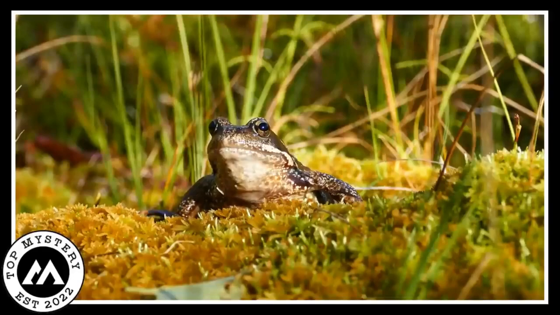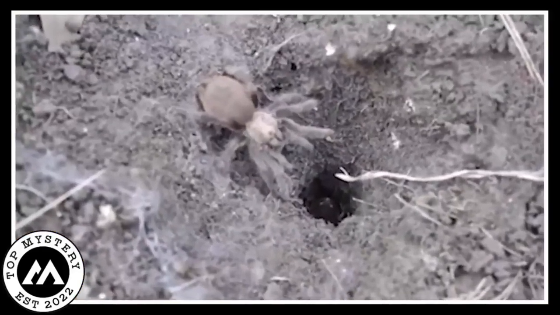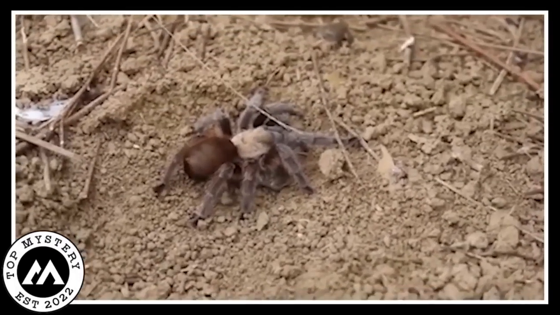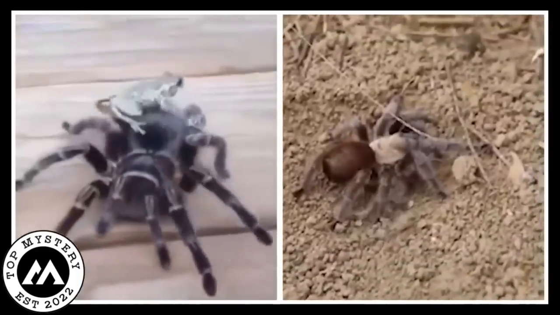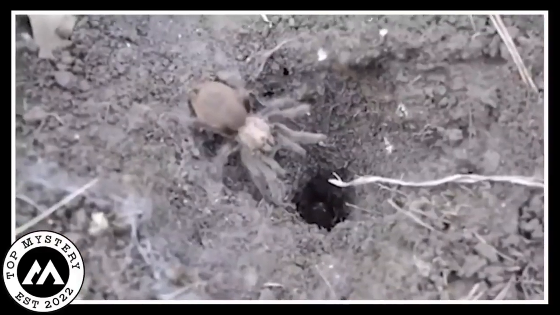In exchange, the frog does something incredible. It munches on those pesky insects that could harm the tarantula's eggs. Teamwork at its finest. So, there you have it, a wild partnership in the animal kingdom. A gigantic tarantula and a tiny frog, sticking together to outsmart the bugs and stay safe from bigger baddies. Nature sure knows how to create some surprising friendships.